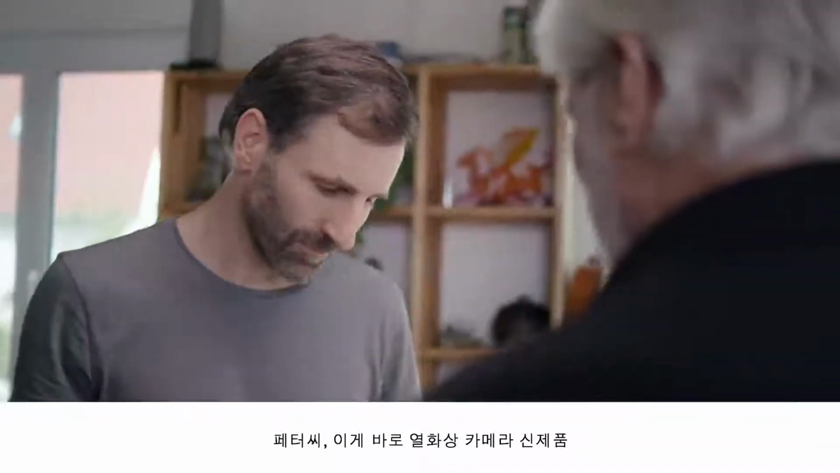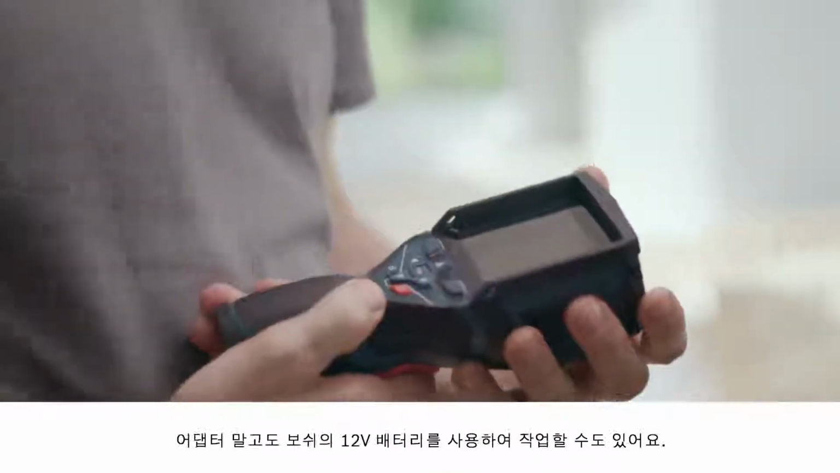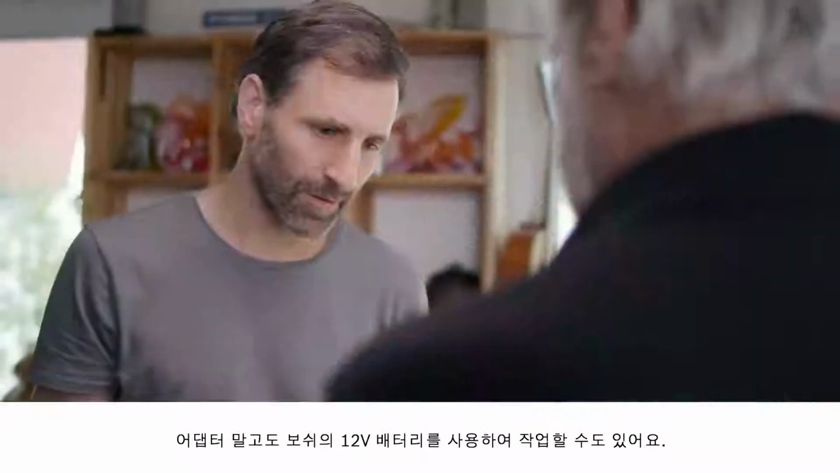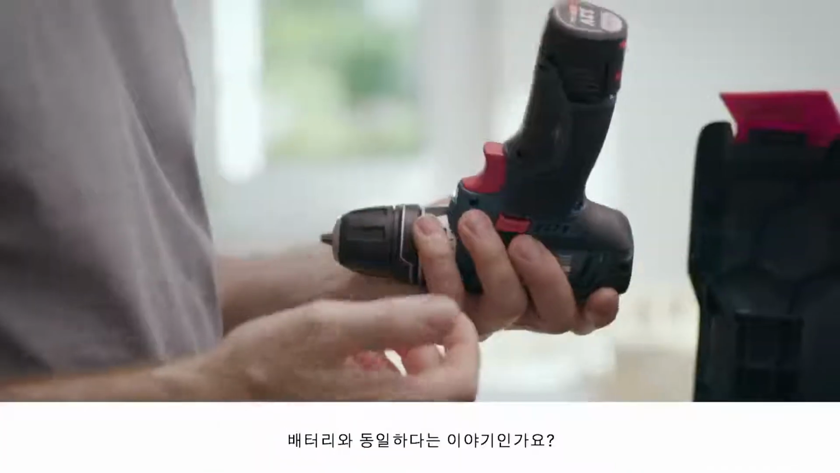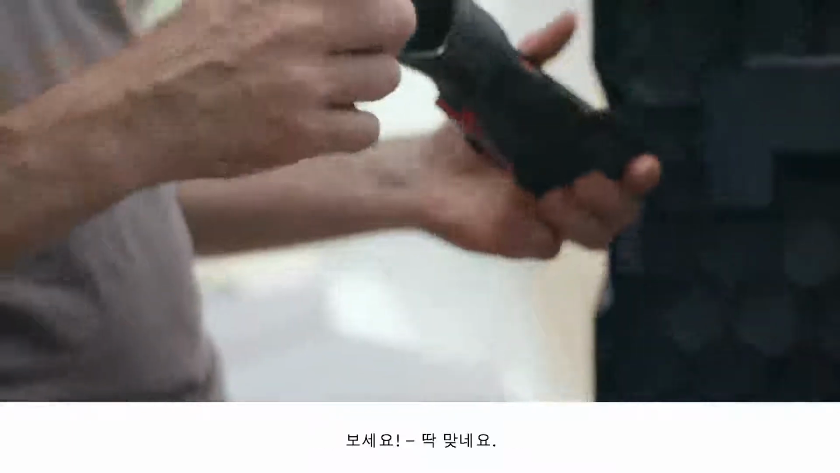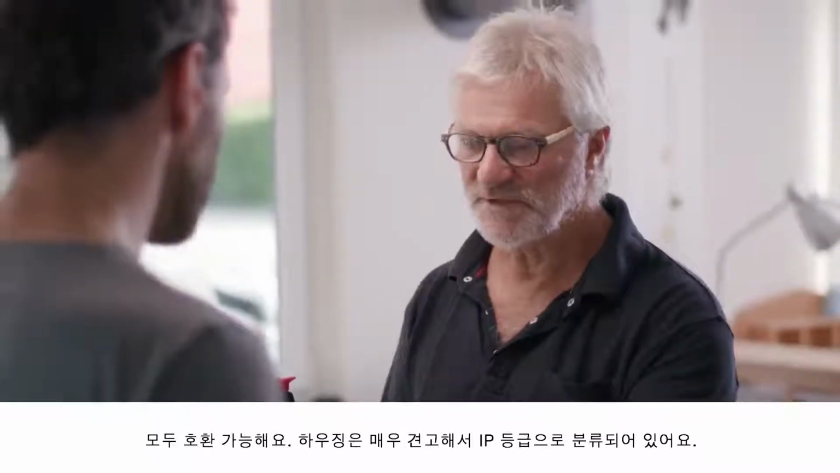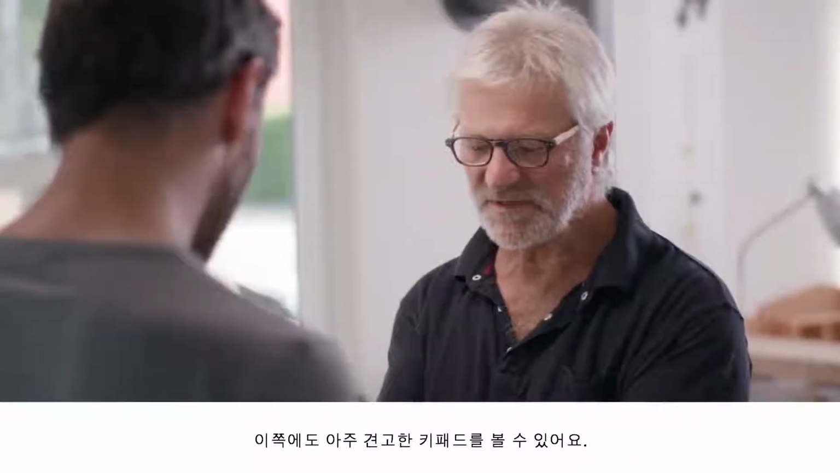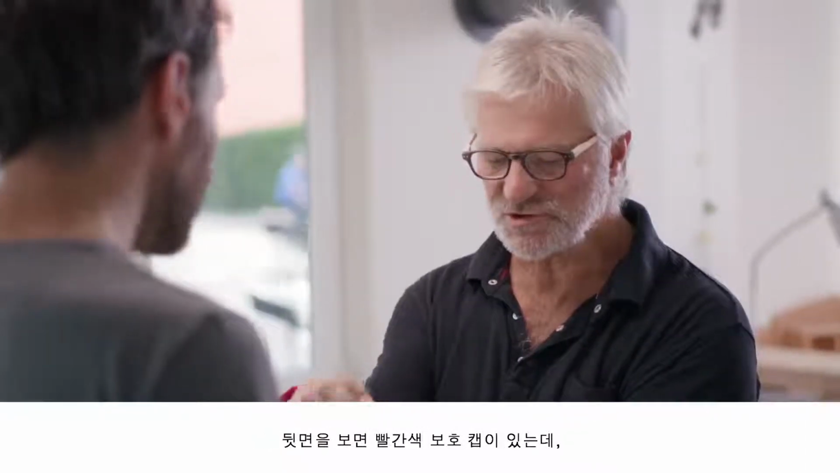Okay, Peter, so this is the new thermal imaging camera, the GTC 400C. If you look here, you can see the small battery adapter. Cool. And here you also have the option of working with our 12-volt system. You know what? That could be the exact same battery that's in the cordless screwdriver. Give it a try. And there you go. It fits. It's all about compatibility. We have a really robust housing with IP rating, and then there is also the extremely sturdy keypad.